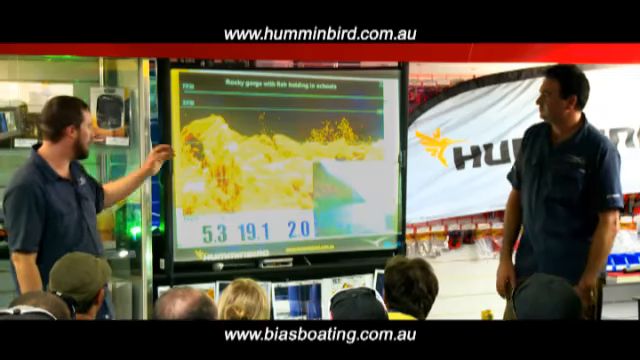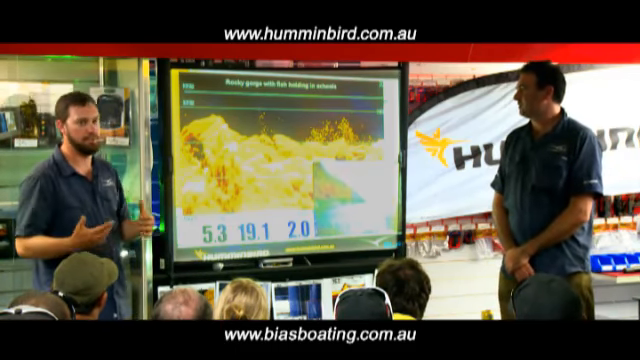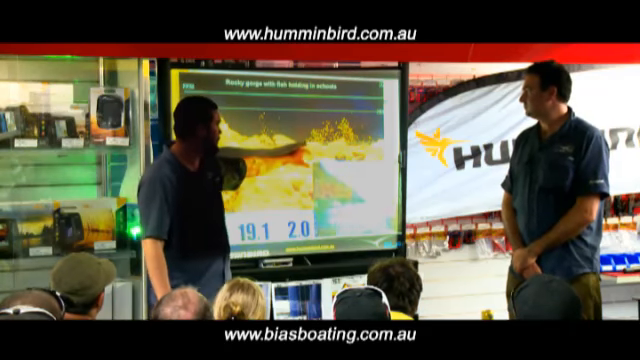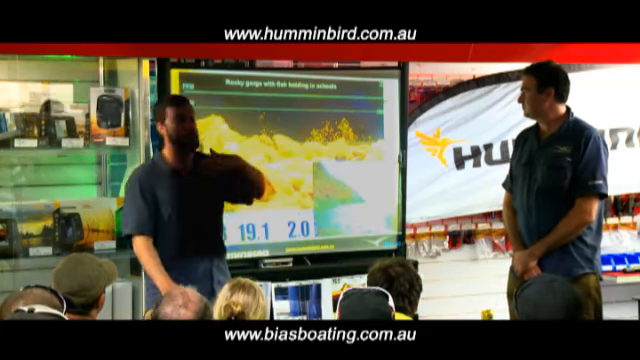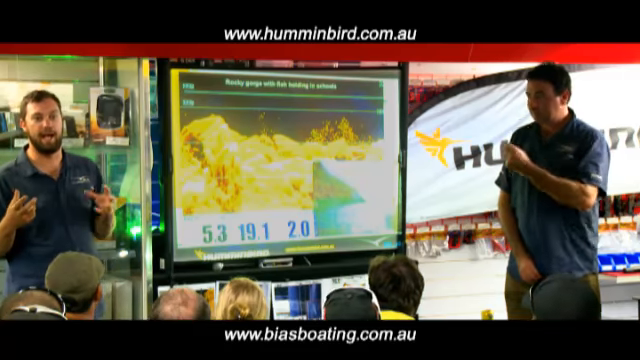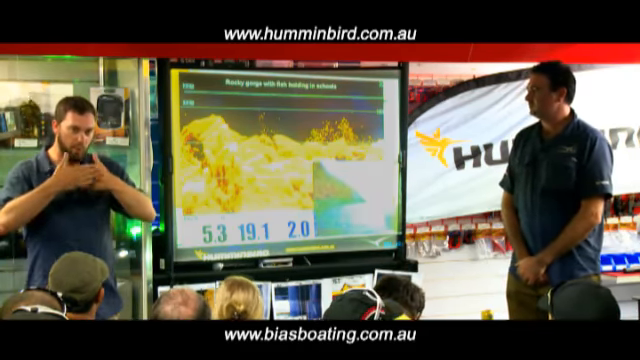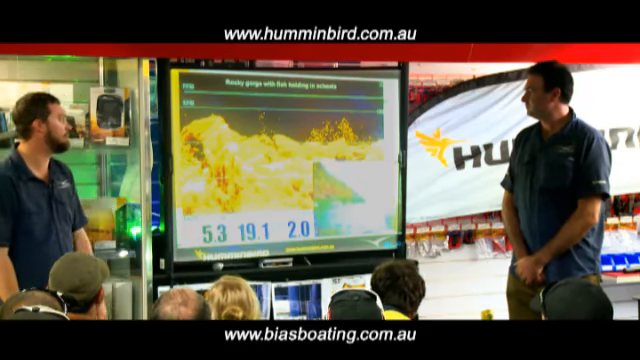With down imaging, we can see shelving rock, big ledges, bits and pieces where the fish might like to hide out, and we've also been able to individually separate each of those tiny baitfish hanging off the bottom. With our traditional 2D image, they come up as a cloud, and it'd be hard to get target separation. But because we're taking tiny little razor thin pieces of information thousands of times, we're able to build that sort of image.